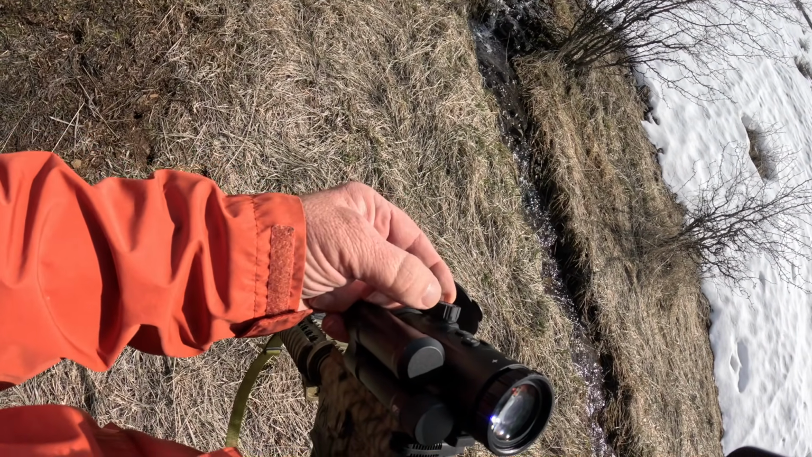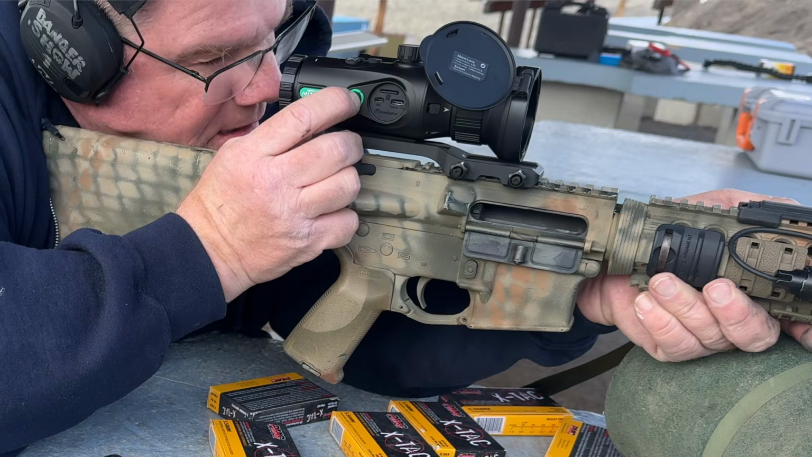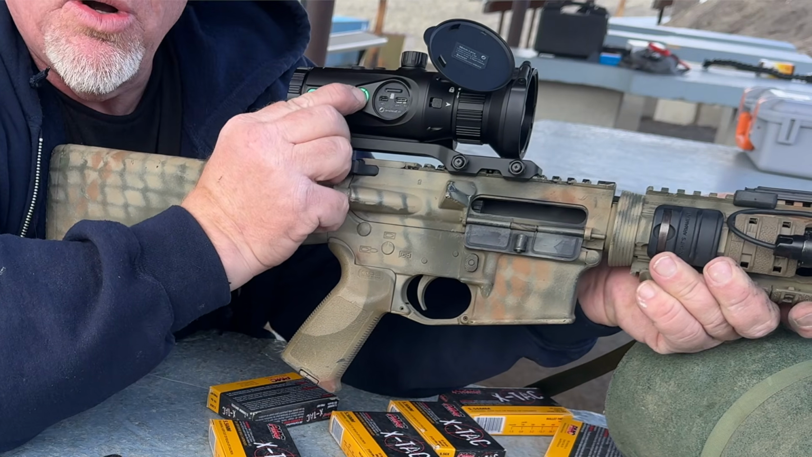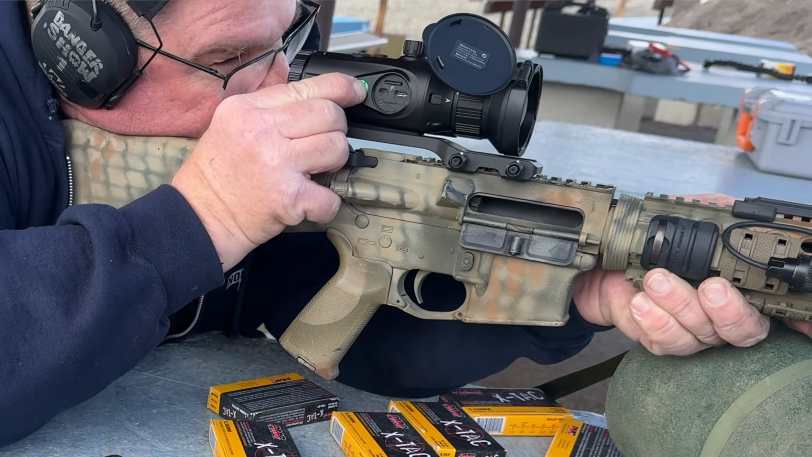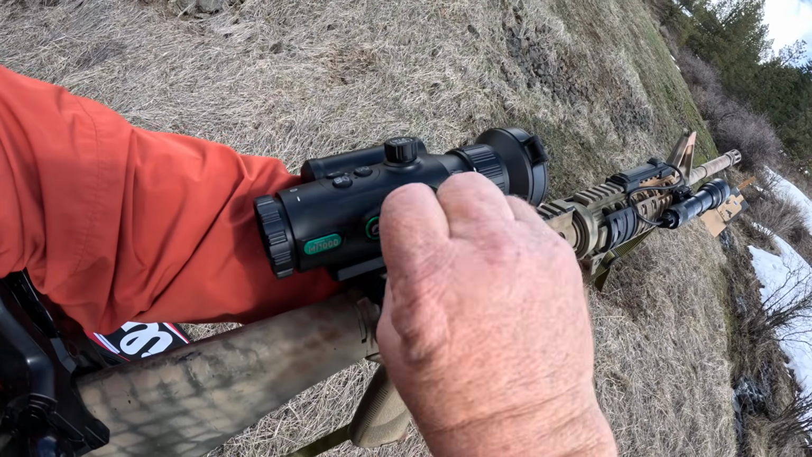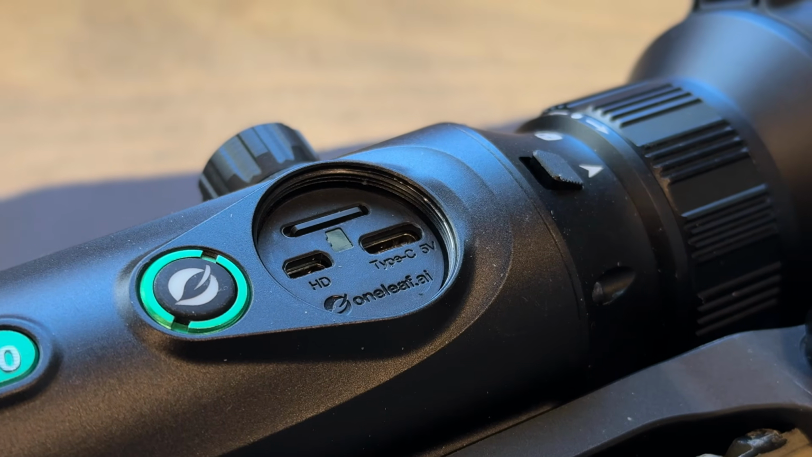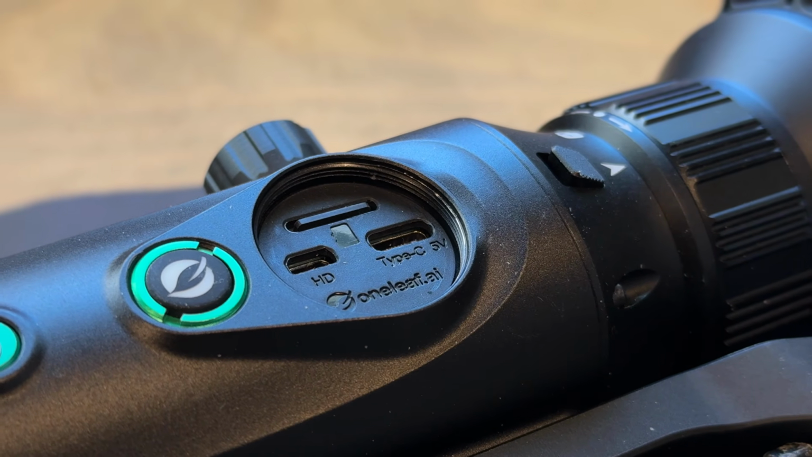The MT1000 comes with 3 little rubber buttons on top and 1 menu button. That's pretty much it. You press and hold the green on-off button on the right side of the optic. And while we're over here, let me show you this. The right side of the optic actually has a little very secure waterproof door, and when you spin open this door, you're going to see inside a little micro SD card.